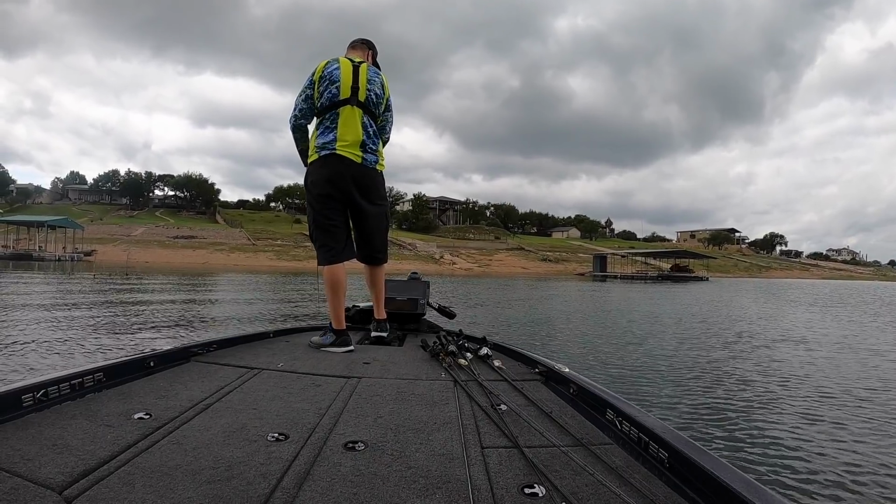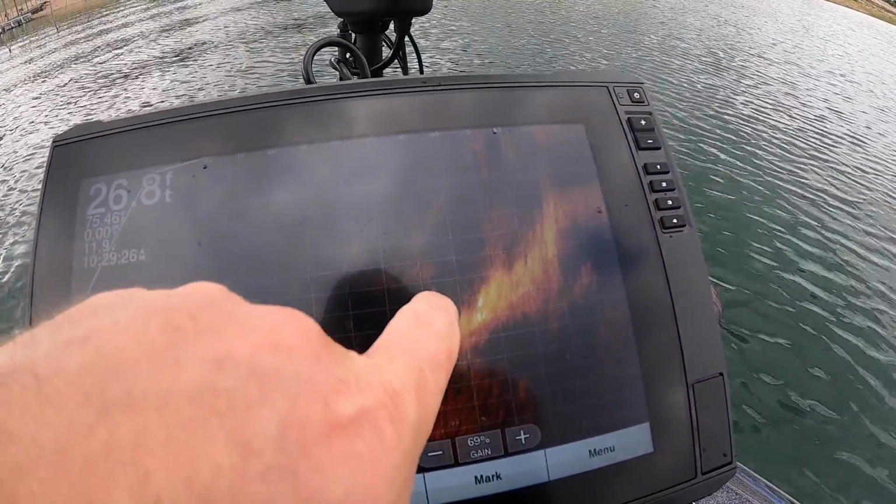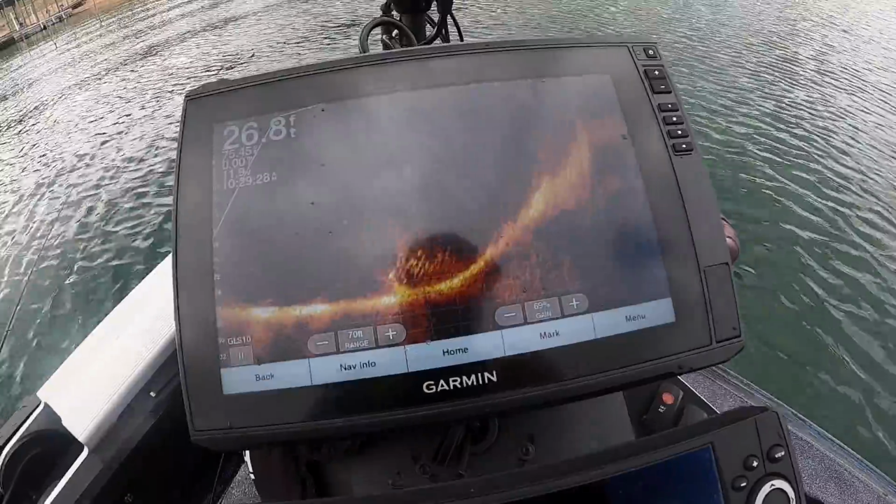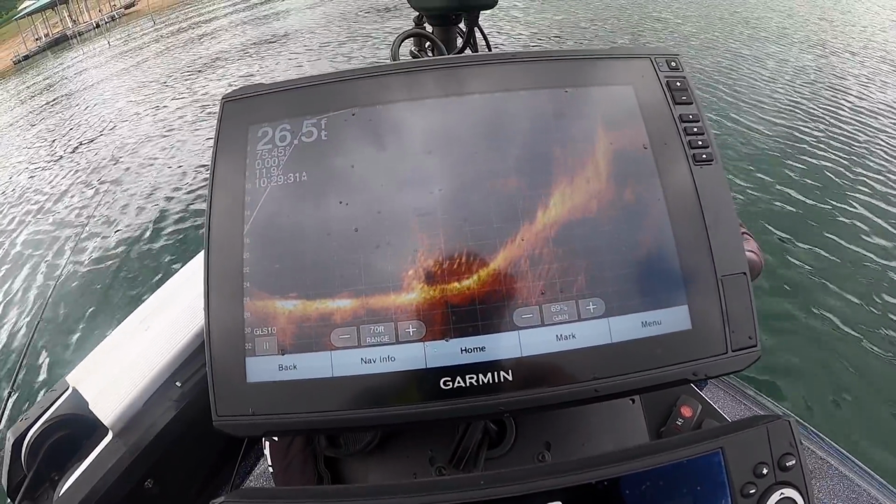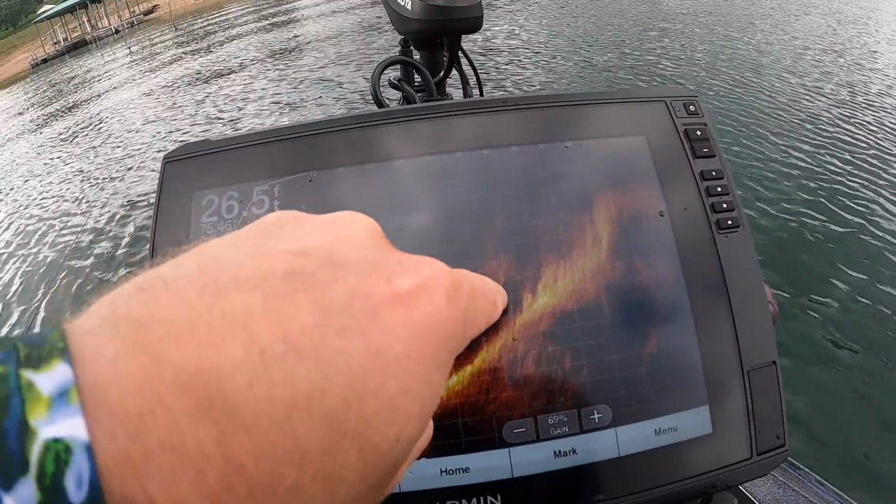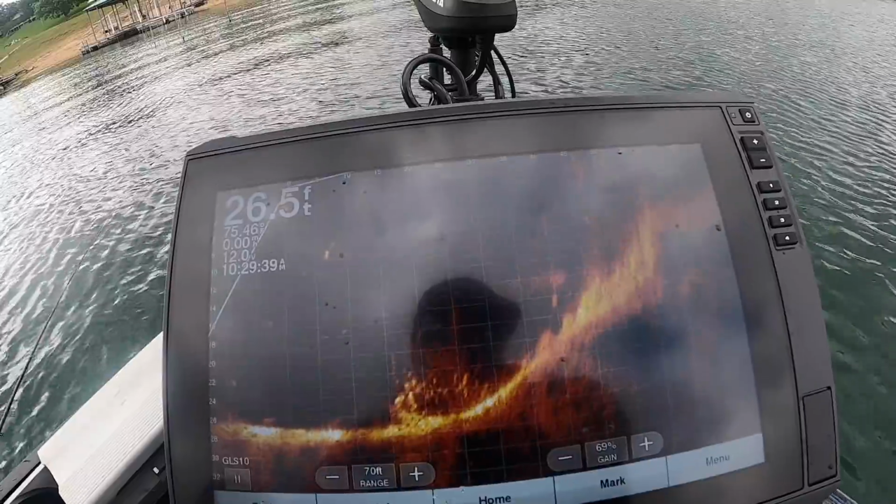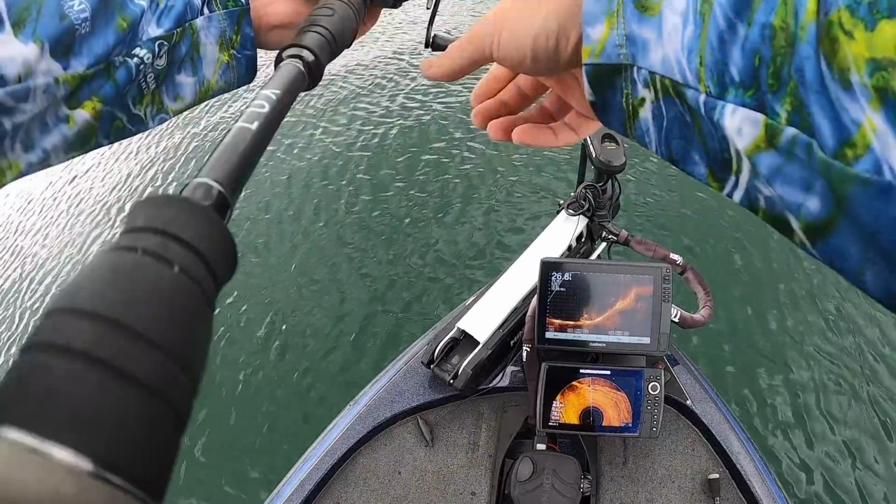Don't see any fish on the Livescope. Scared them all off. Look, see this fish right here? That's a bass chasing all that bait. Let's see if I can get a better image. Look at him. See the bass eating the bait? Big school of bait. That is so awesome. You can watch this fish feeding. That is so awesome, right out here in front of the boat.